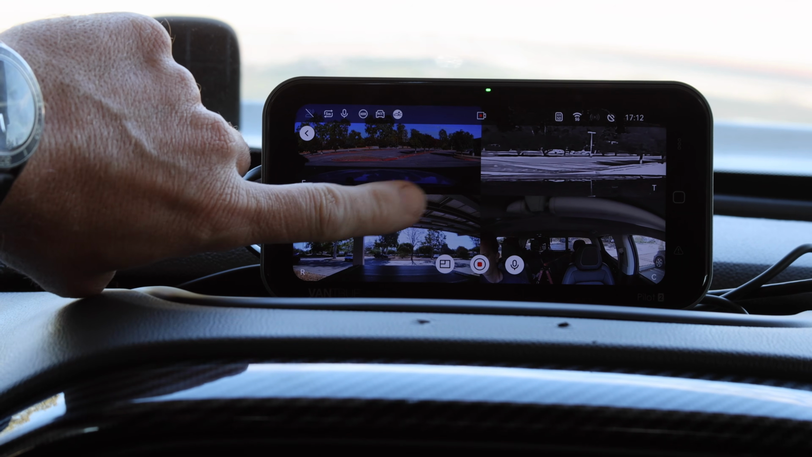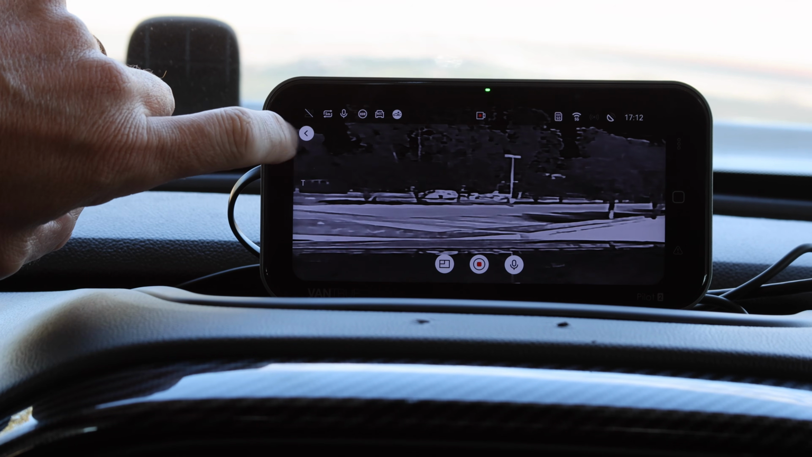And what I really like about it is so many of these cameras, you have to do everything by logging into the camera through your phone, and you need an account. With this thing, you can do everything from the camera and the little screen in your car itself.